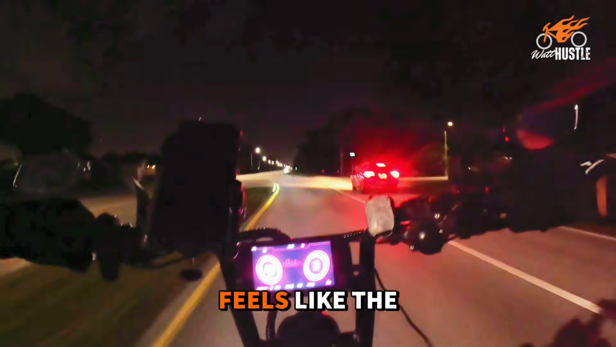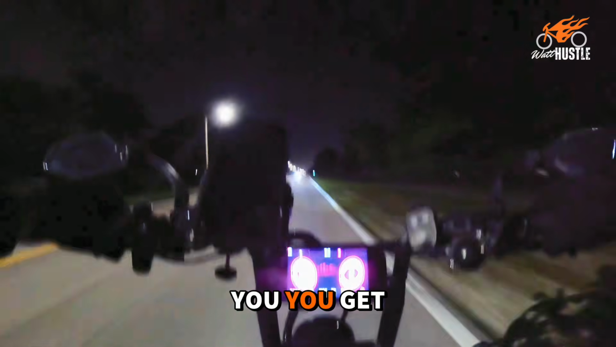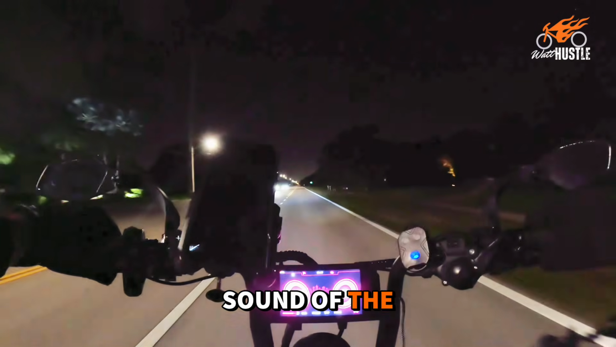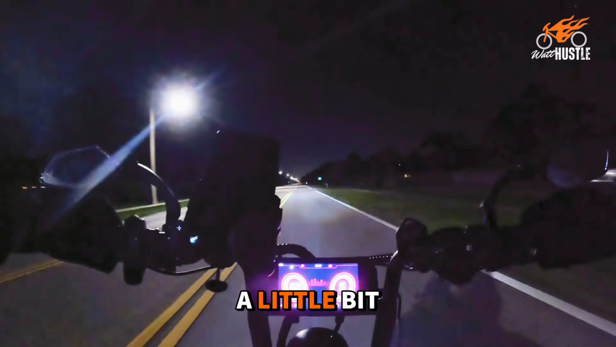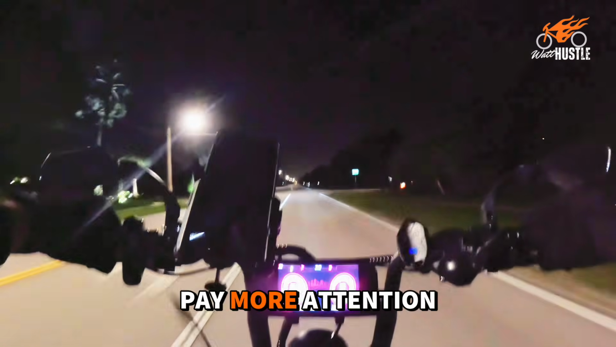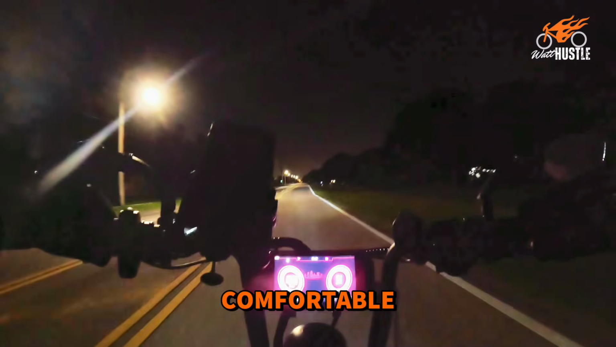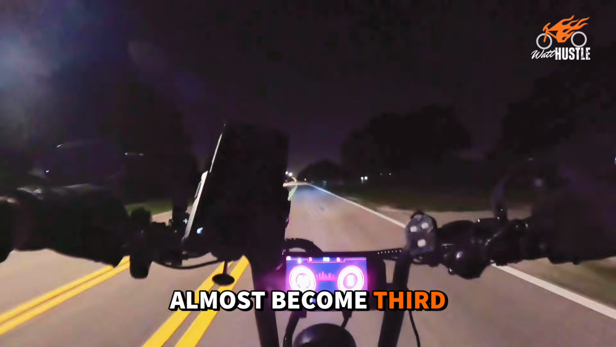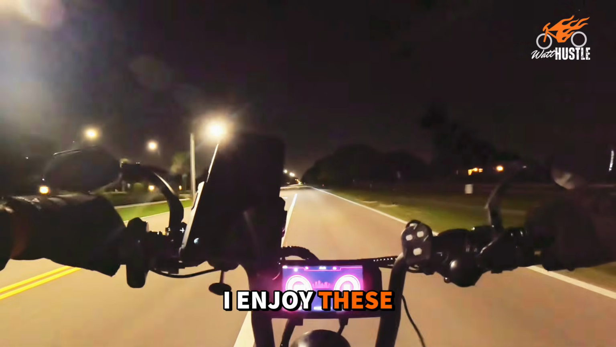At night, it feels like the world gives you a little bit more space. You get to focus more on the ride itself. You notice the sound of the tires on the pavement. You notice the motor responding a little bit more. You're more attentive, you pay more attention to your surroundings. And if you are on a comfortable bike, it almost becomes therapeutic to ride at night, right? It's one of the reasons why I enjoy these night rides.